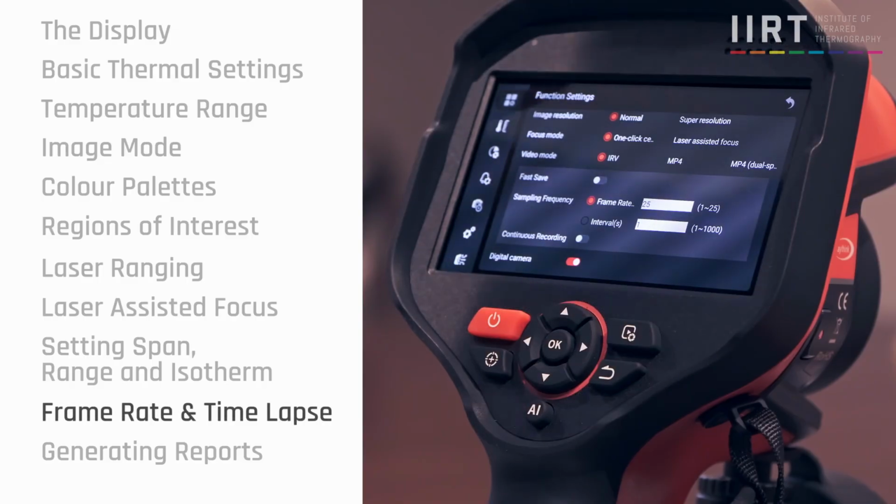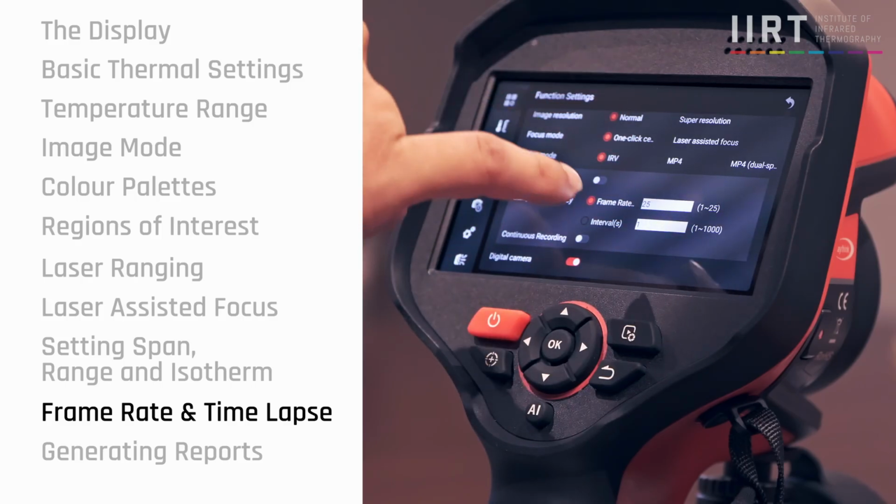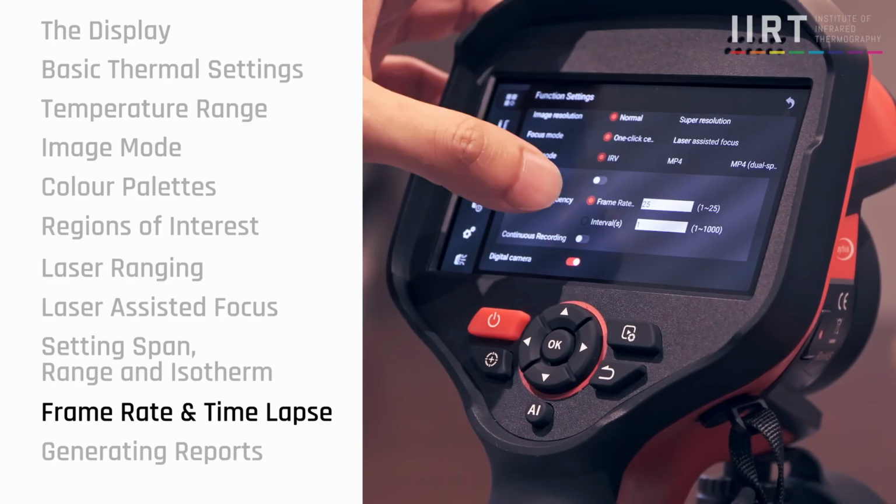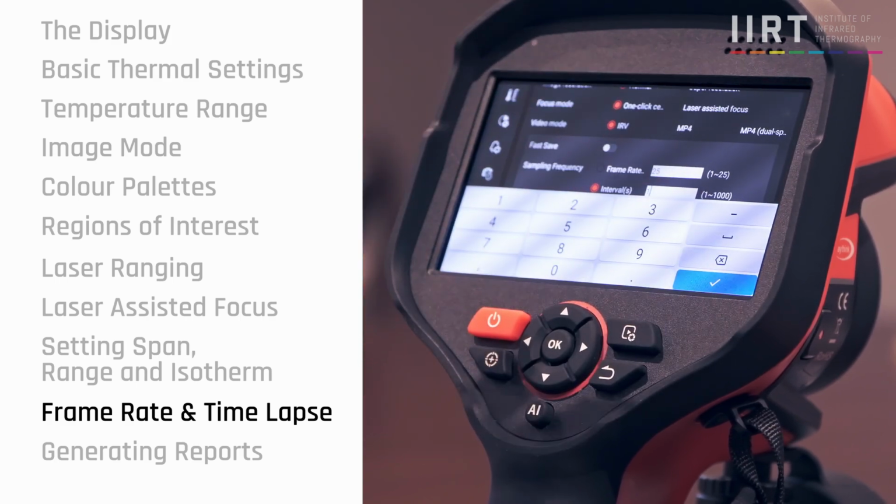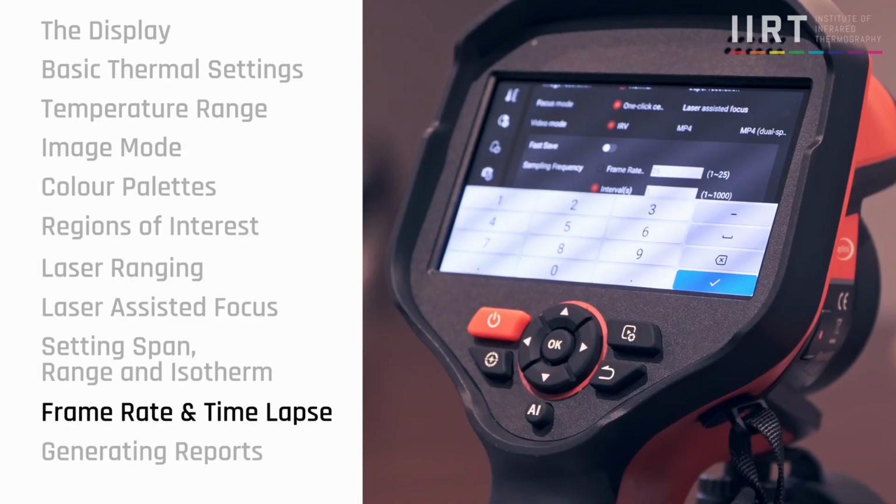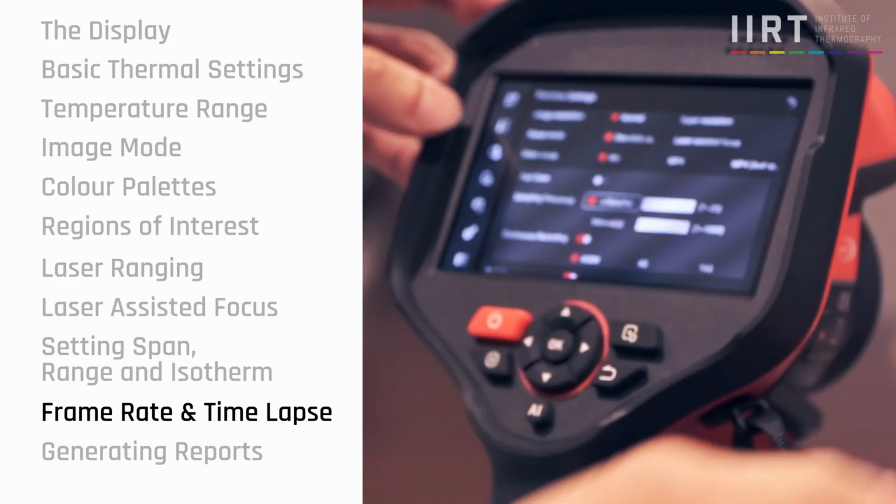There is one more setting I want to point out to you, which is the sampling frequency. Remember I talked about the frame rate, meaning that if we put 25 Hertz, in the video format, a second can actually capture up to 25 images of radiometric information. If I wanted to do a time lapse, I would just go to the interval, where I can take 1,000 images over 1,000 seconds, but only capture one image. Of course that would go on forever. Okay, let me just use this first.